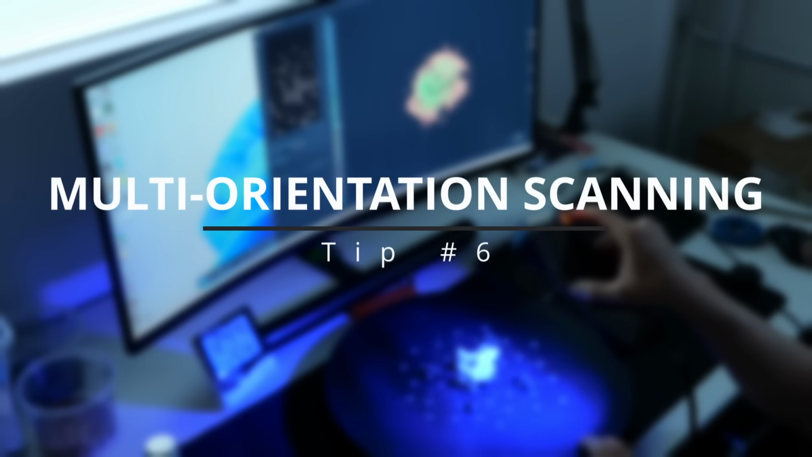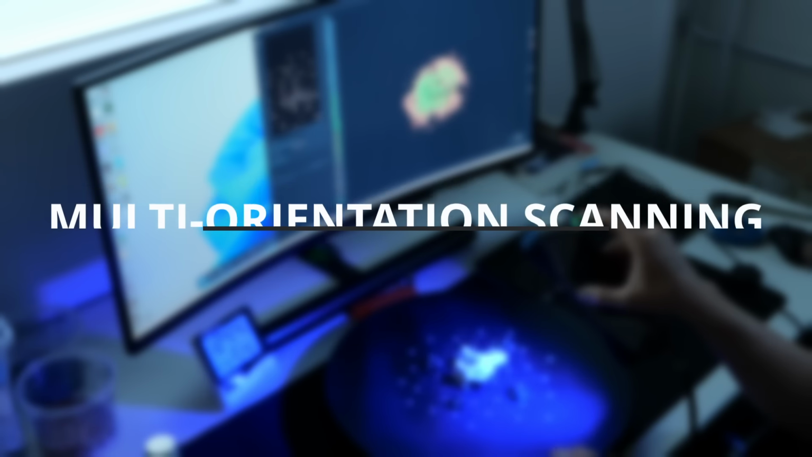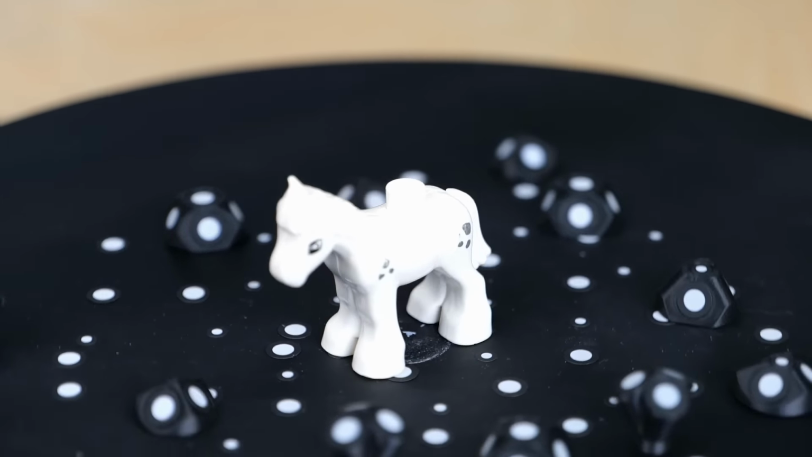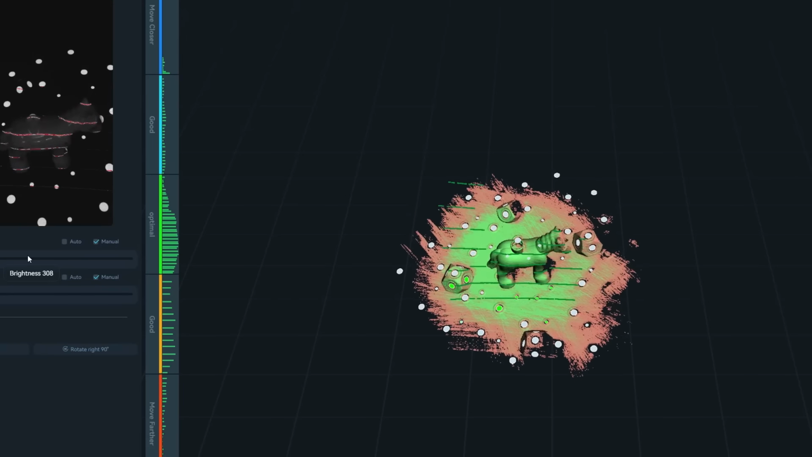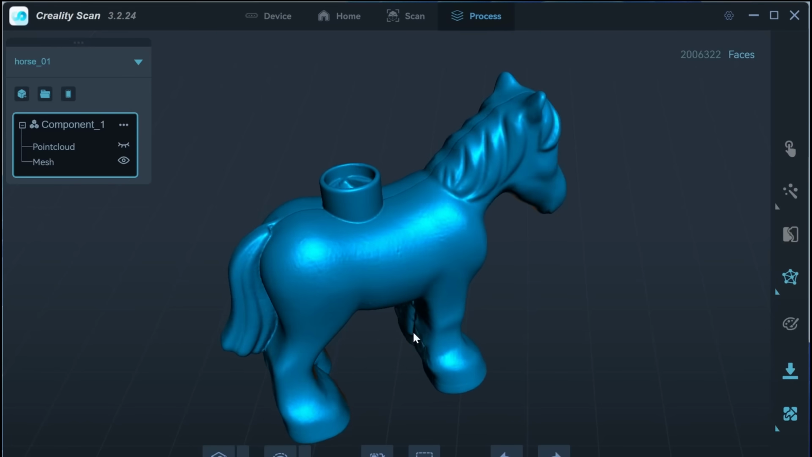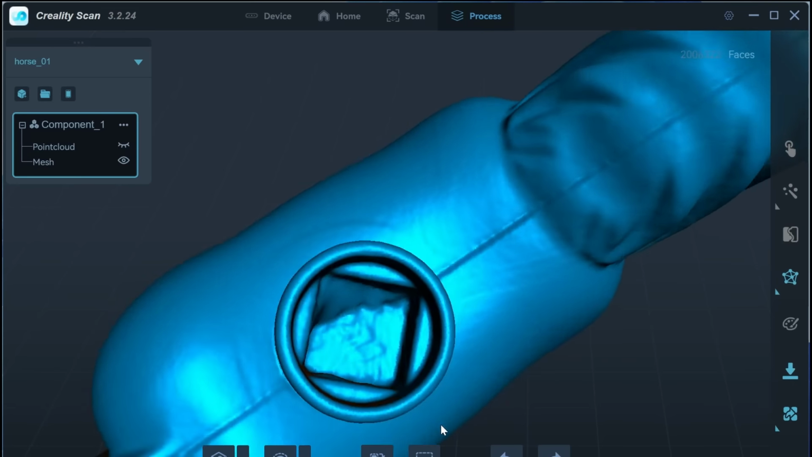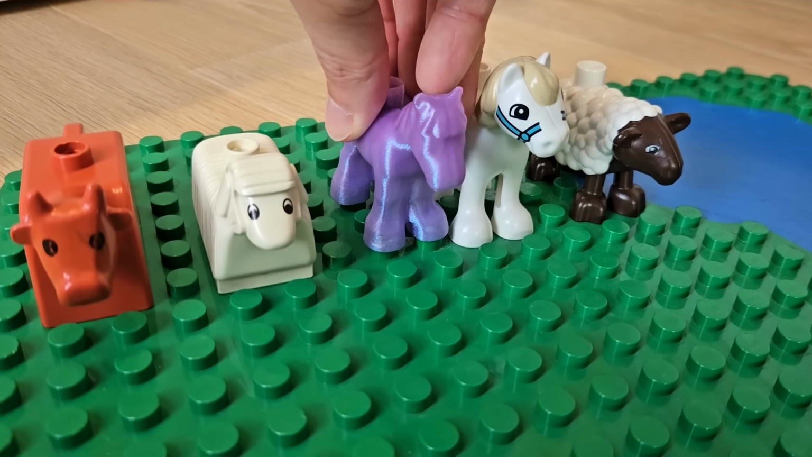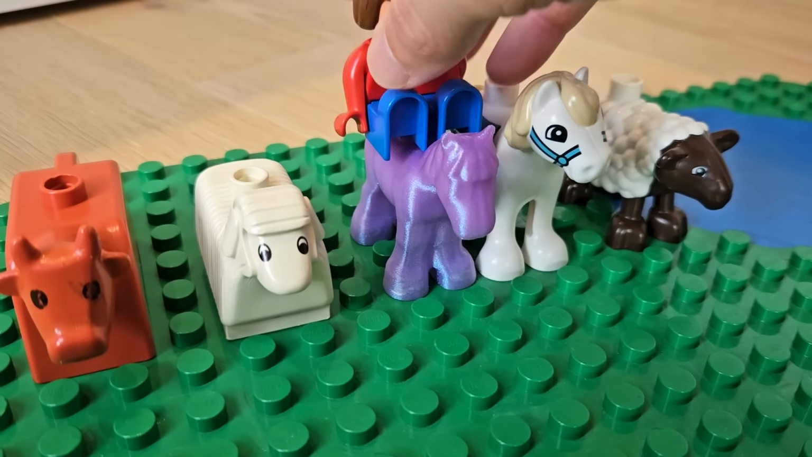Tip number 6. Multi-orientation scanning. A great example of accuracy and resolution was when I scanned a Duplo toy of my daughter. I also scanned this in blue laser mode, and the amount of details at this size was impressive. I then printed the scan in beautiful Cookie Cat PLA, and it was perfectly compatible with existing Duplo parts.